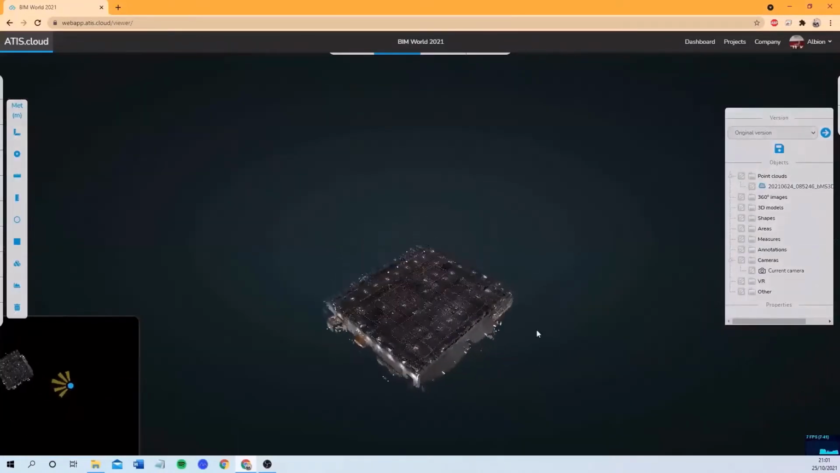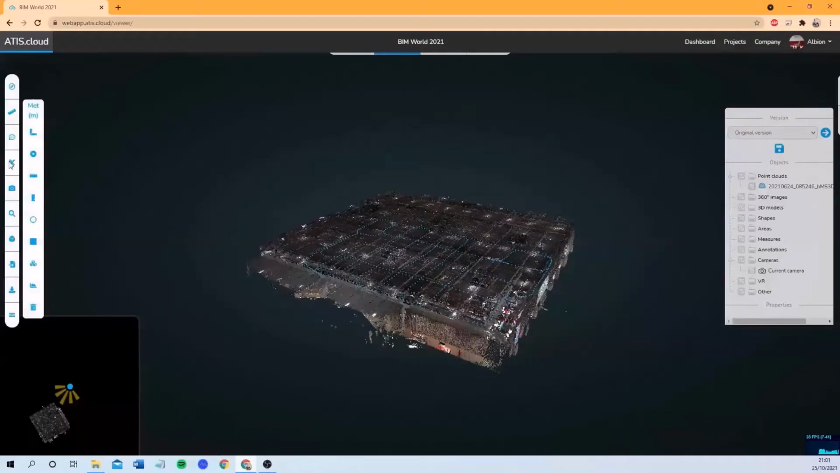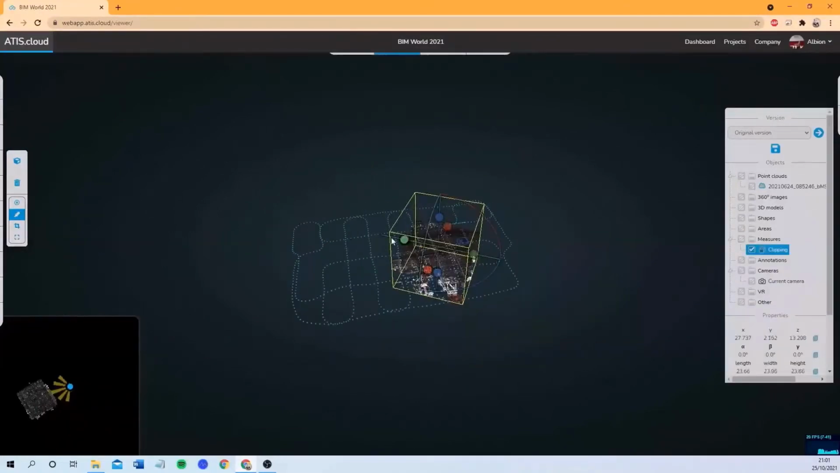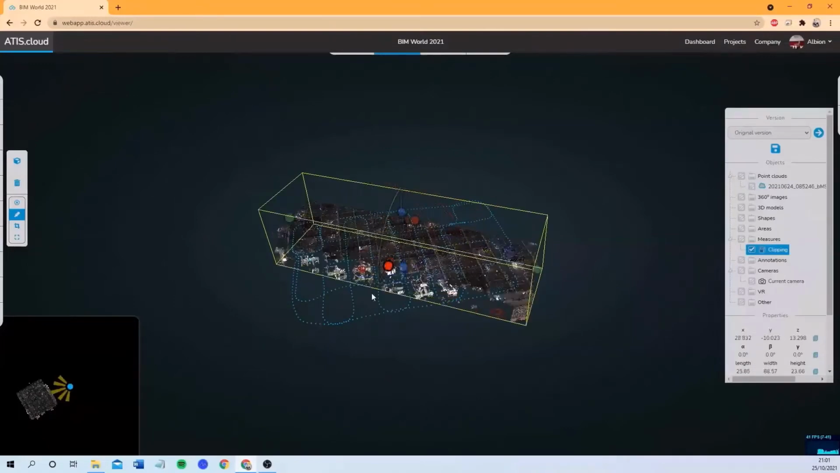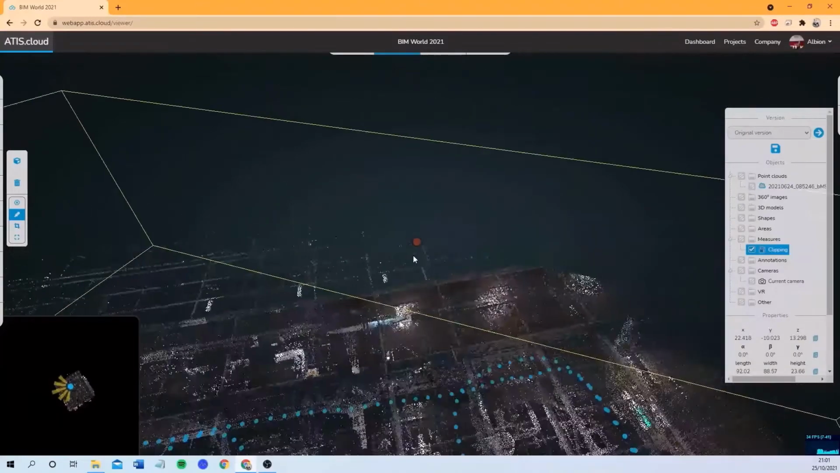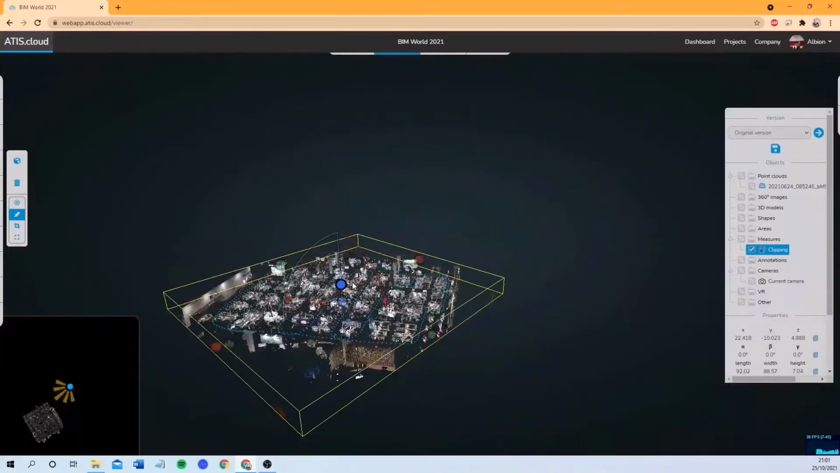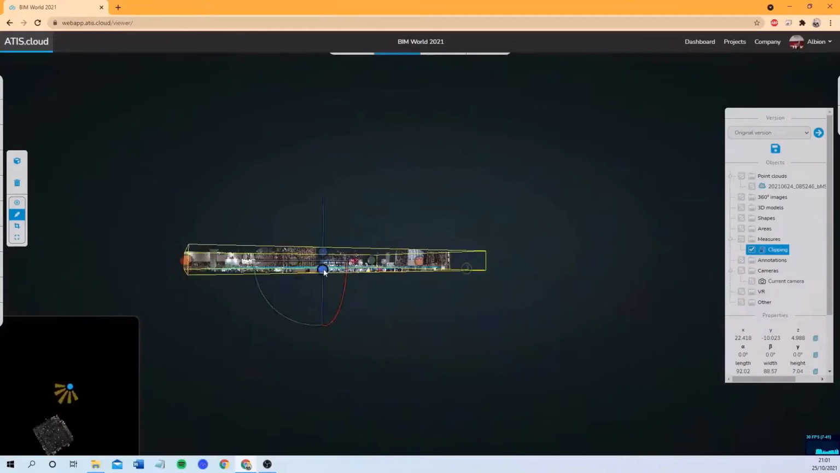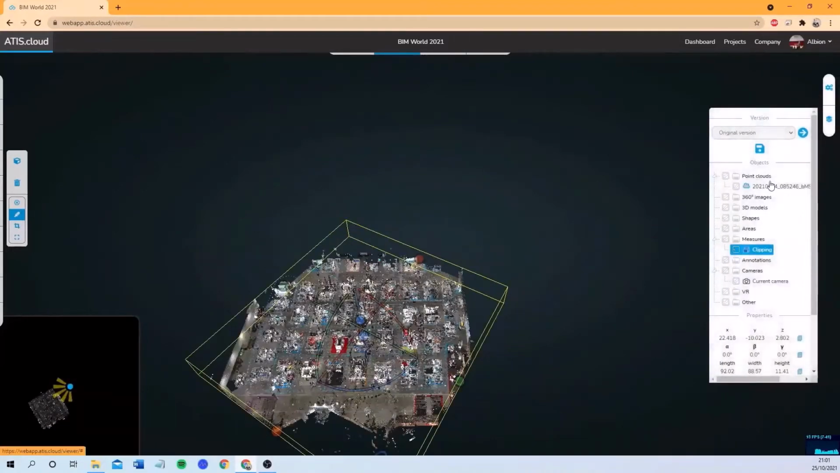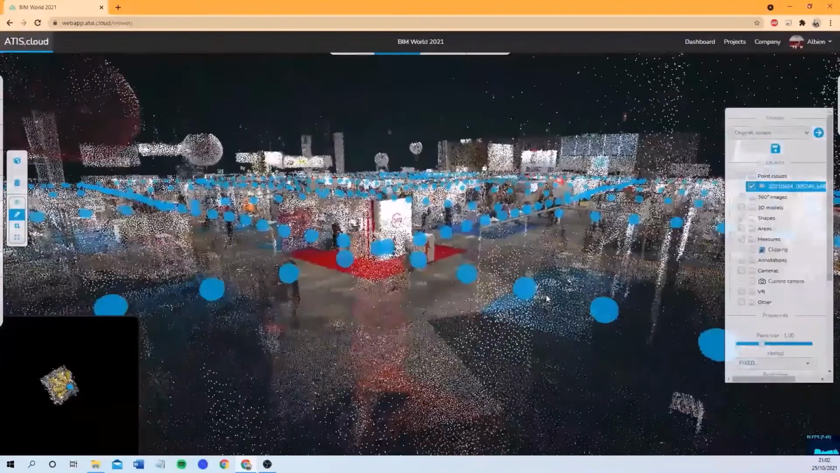So this was the beginning, and compared to the other one, we had a clipping box which was hiding the roof. So we'll do the same really fast. That one is correctly positioned, and for the height we'll do it like that. And also we need to have all of the floor. So you have simple tools to use on ATIScloud which can really help you better understand and analyze your point cloud.